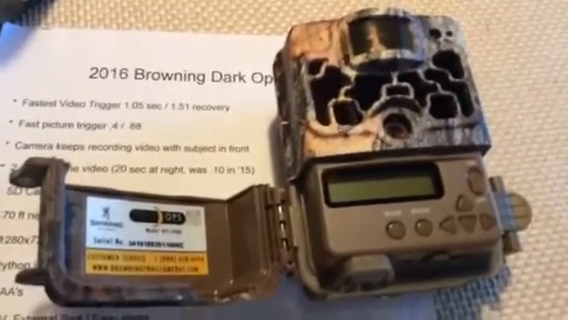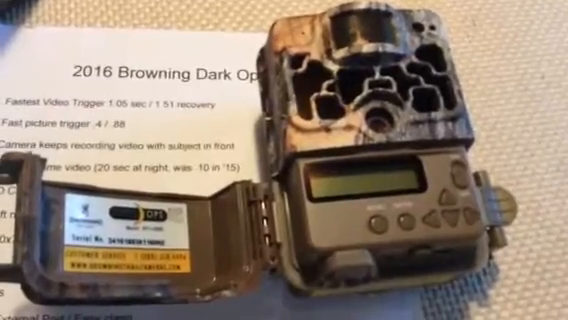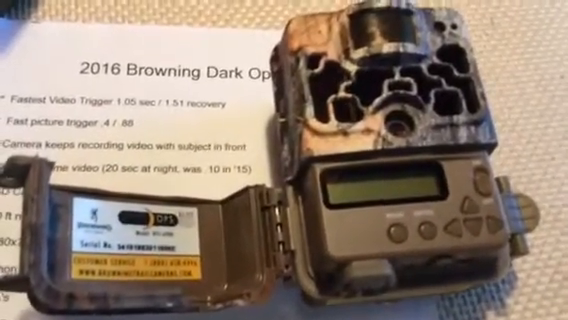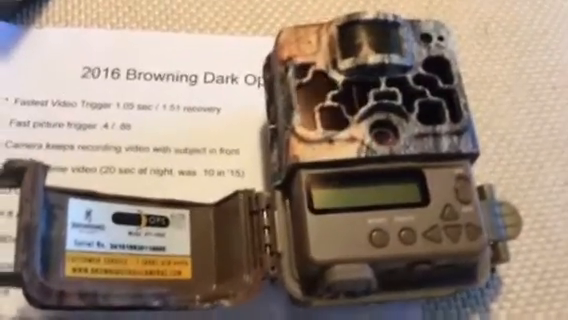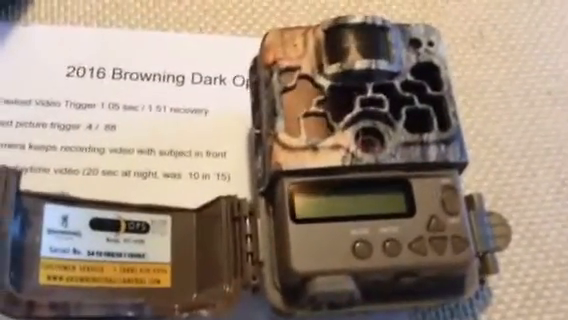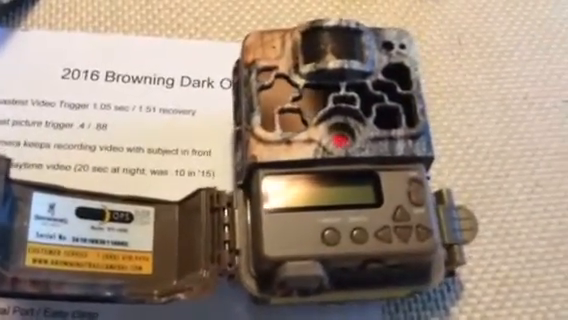There's 4 picture resolutions, low, medium, high, and ultra. The lowest is 2 megapixel. So if you set it for something like that, you can really crank the pictures and put them on a card. Gosh, I'm impressed with this camera. I cannot wait to put it out in the woods. Tonight, we're going to take it out tonight.